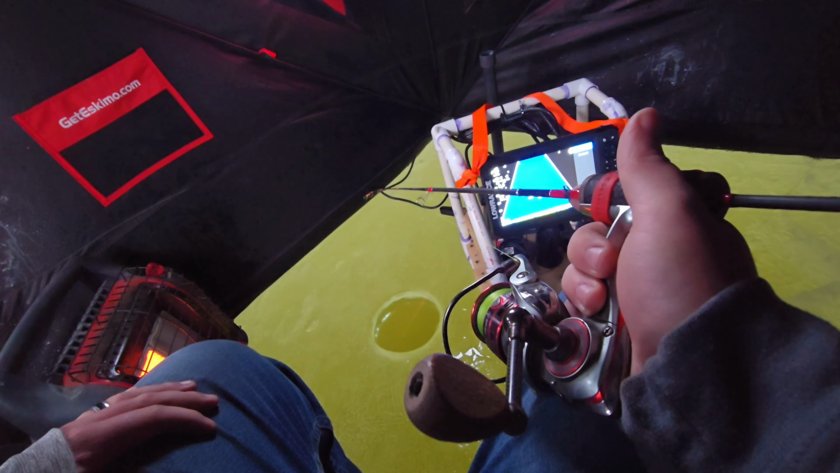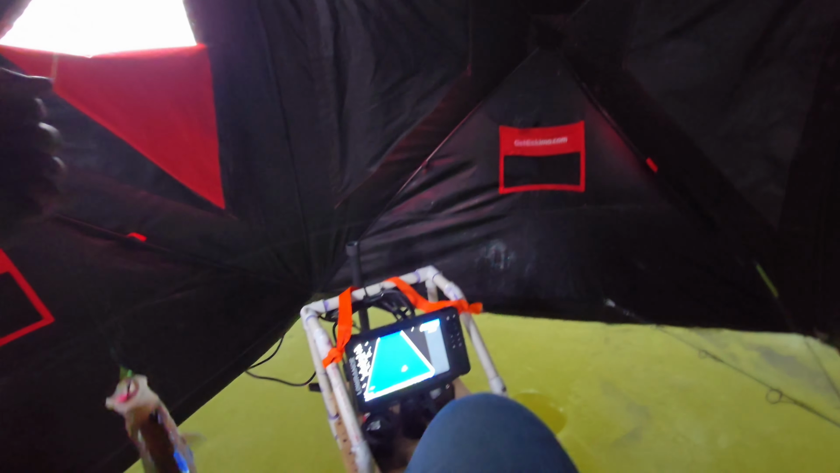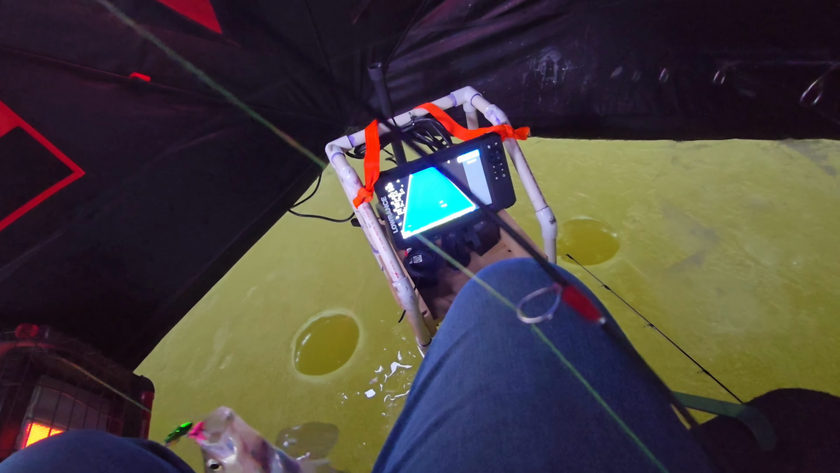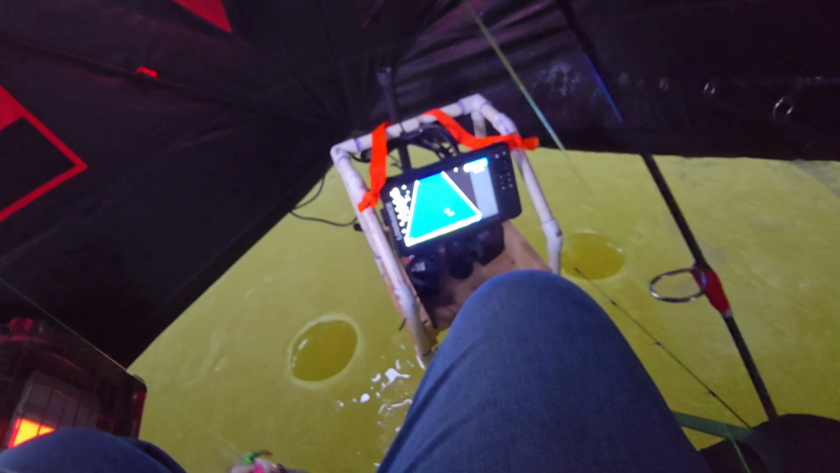Oh yeah, that one's on our way though. Oh, smoked it. Looks like a decent little eater walleye. See if I can catch that other one that's still down there. Oh yeah, I turned him.